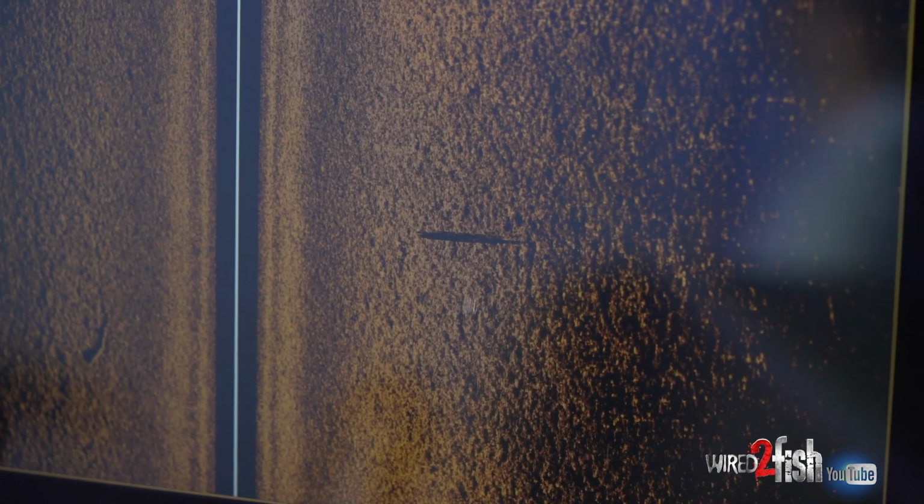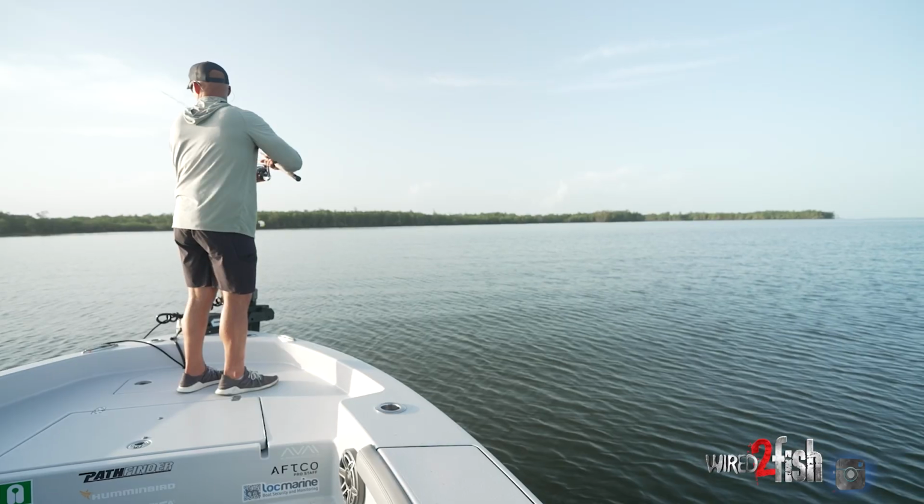This is a perfect example. I didn't see any fish rolling, but we're marking so many going by on side imaging that I'm just gonna make some shots.